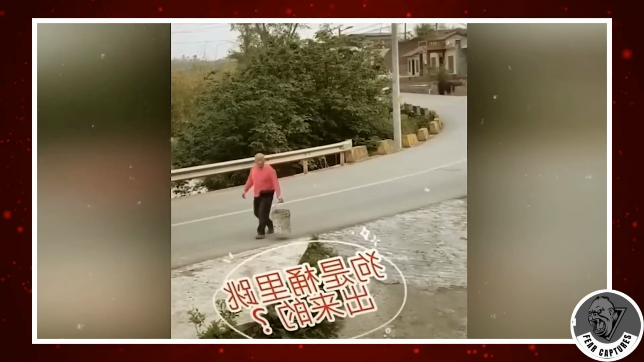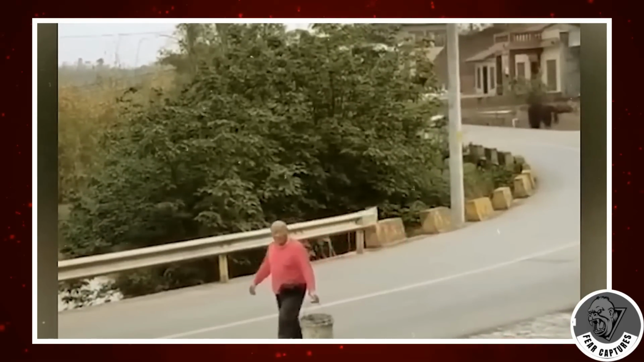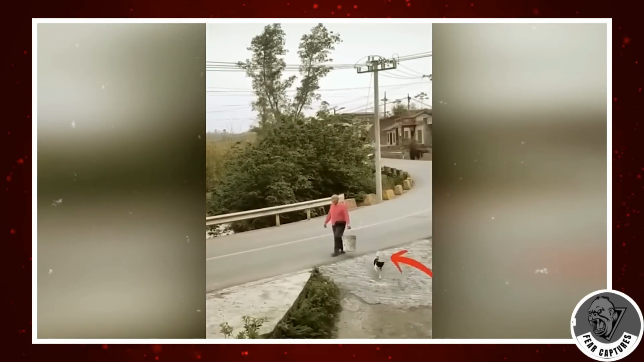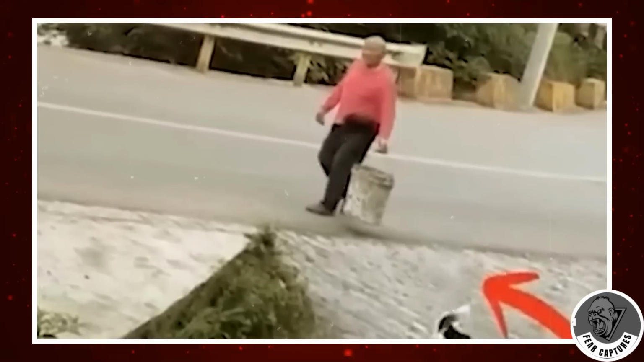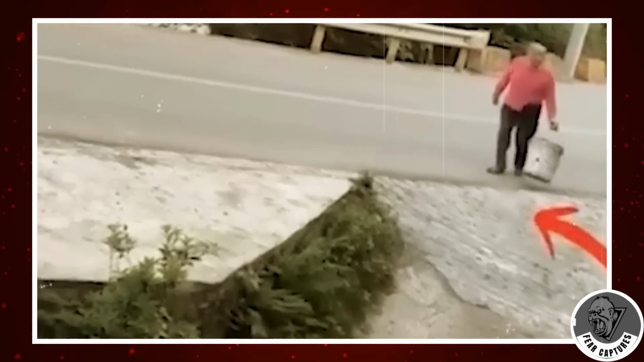Out of the blue, a dog pops up behind him. And get this, it didn't come from across the street, and it definitely wasn't walking with him from the start. The guy notices the dog zipping by, but he just keeps on strolling like it's no big deal. He doesn't seem to notice this four-legged mystery that literally appeared out of nowhere.